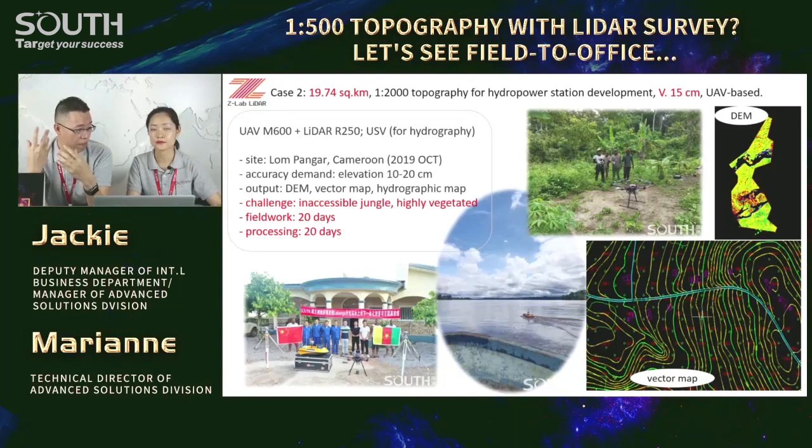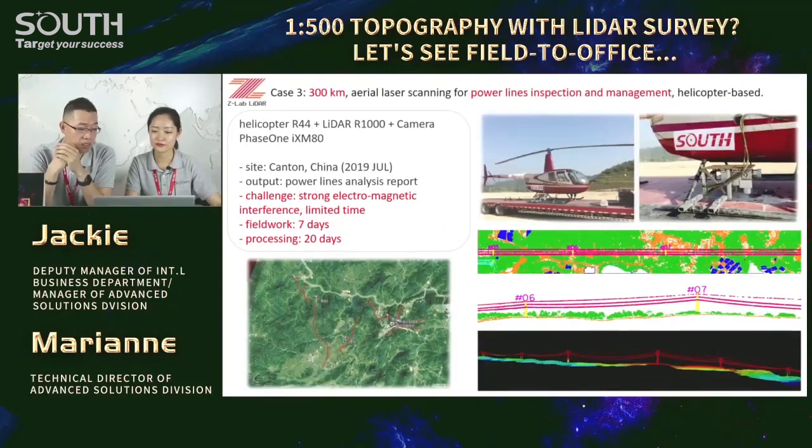Well, next, laser scanning for power lines inspection and management due to strong interference. Strong electromagnetic interference was not good for the UAV base, so we did it with helicopter base again. And the output now is different from our routine topography. See it? It's a power lines analysis report. We can tell damaged wires or damaged parts in the facilities. Yes, I can see the power lines clearly in red. Different type, different outputs from our topography.